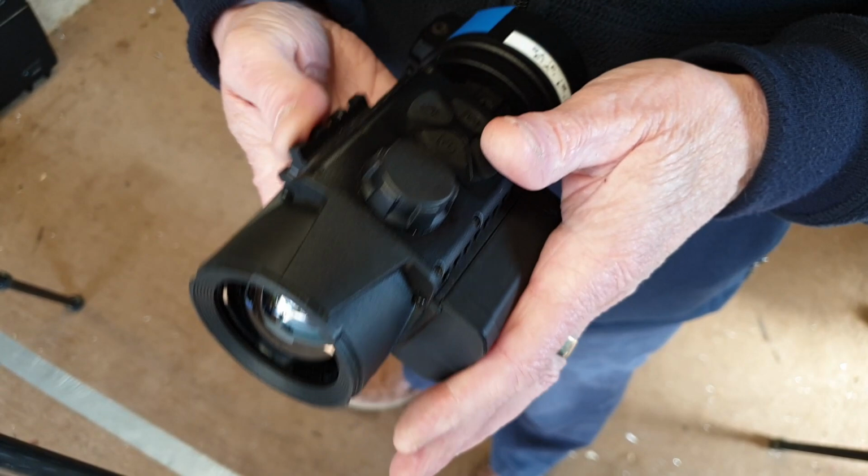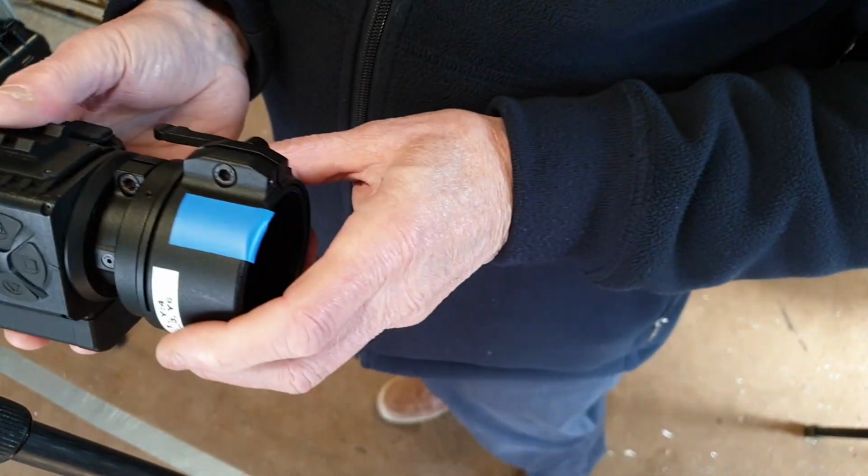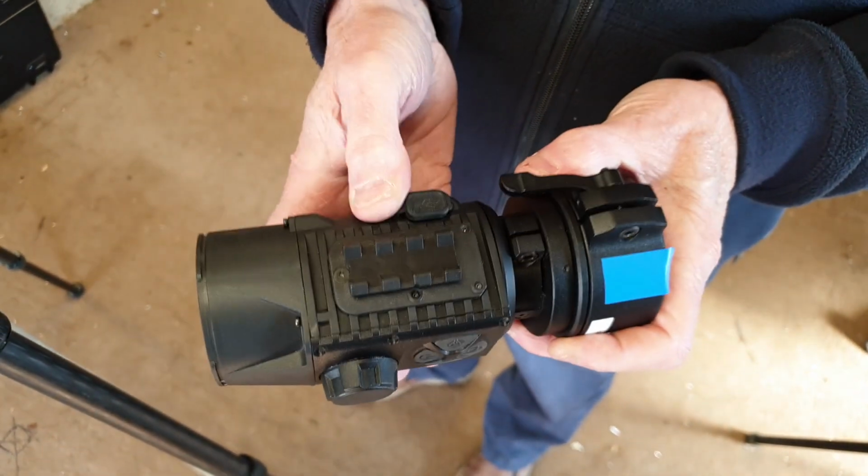So is the recording in it? So onboard recording, 16 gigs. Right. Onboard recording as well as Wi-Fi. So you can stream it. And the recording is good. You can stream. You've got to use the Pulsar Stream Vision app, which is pretty rubbish. But you can stream to it. I think I've probably got it on my phone, but I wouldn't recommend anybody using it. But I've recorded and downloaded the video through the USB port.